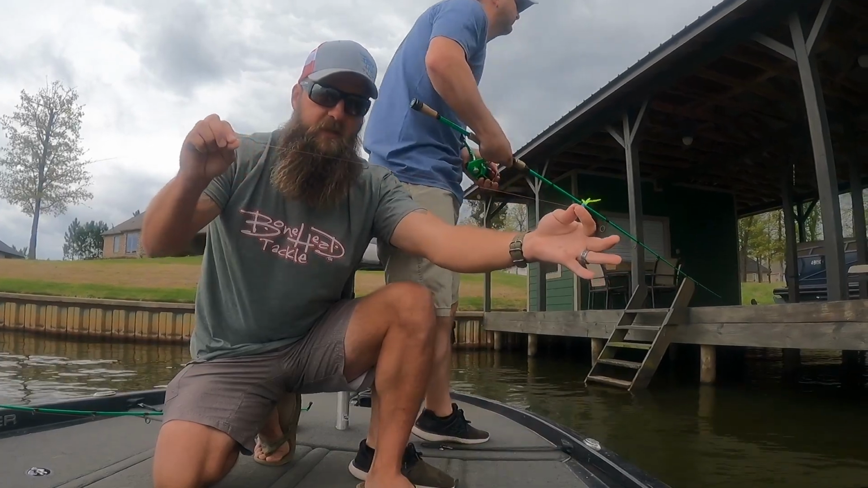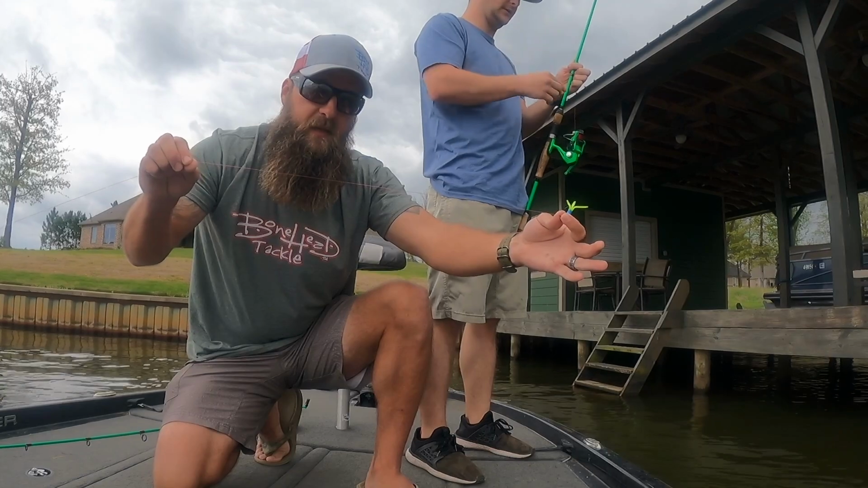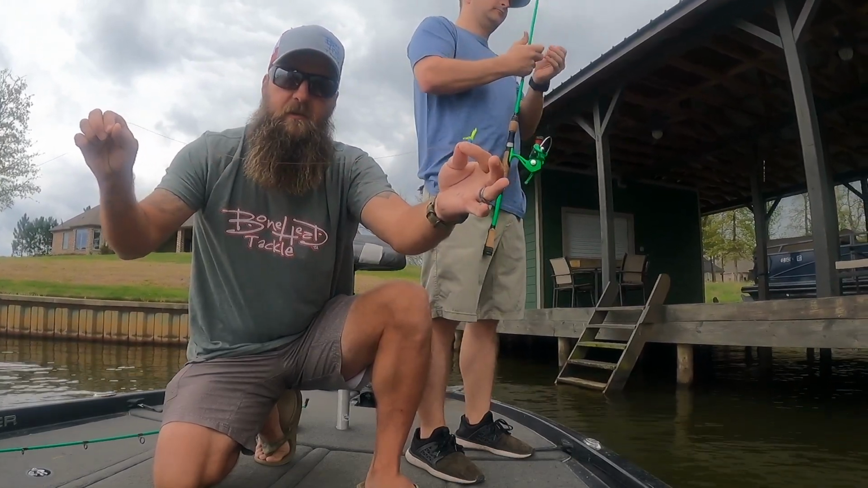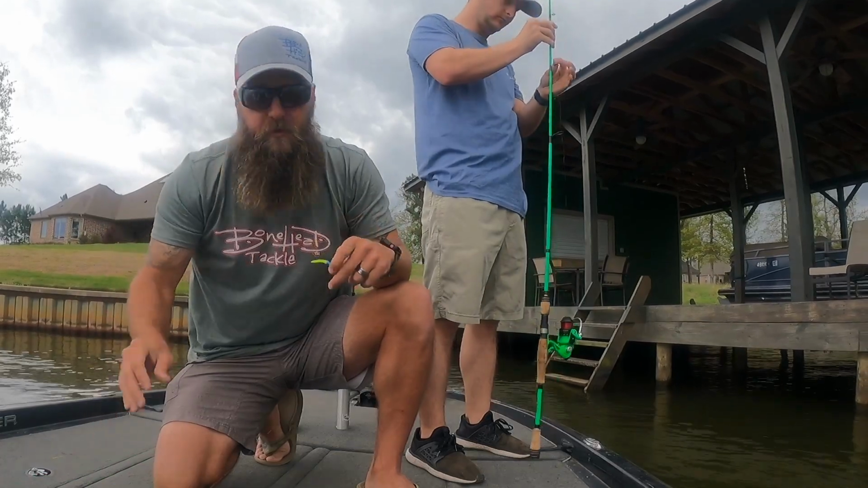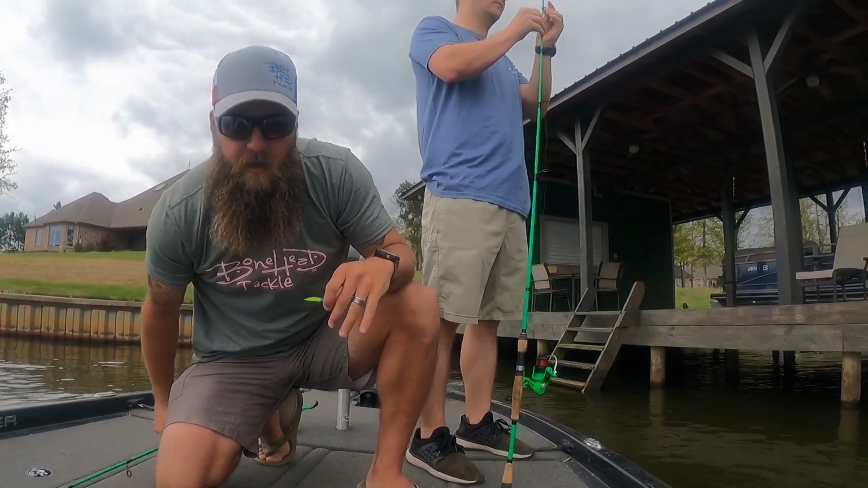So what happens is that jig is coming. Oh, uh-oh. Yeah, I got hung on bottom. That jig is coming and that fish hits it and he knocks a little bit of slack in your line. So it's tight and then hits it. So you just see that your line make that jump. If he hits it forward, you can't feel it. So always watch your line.